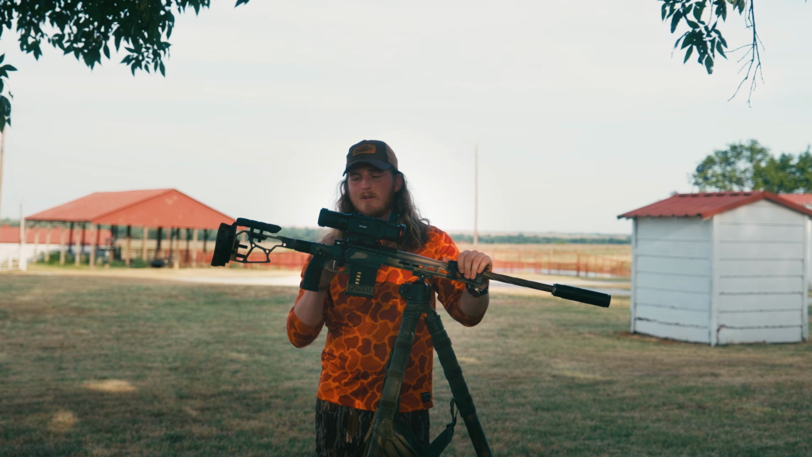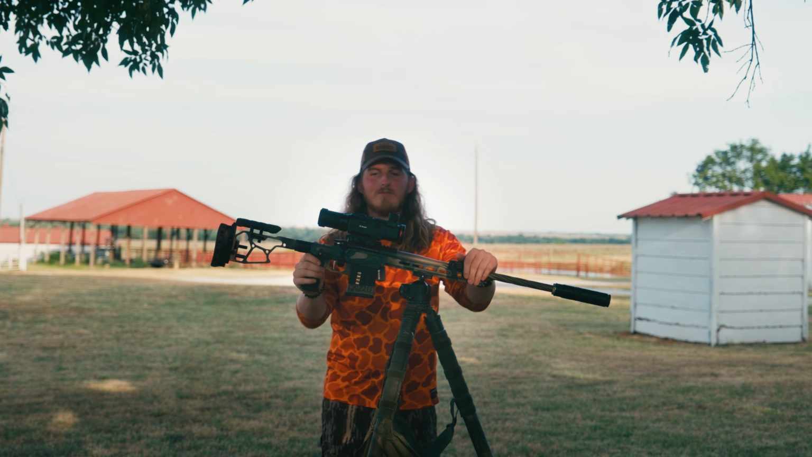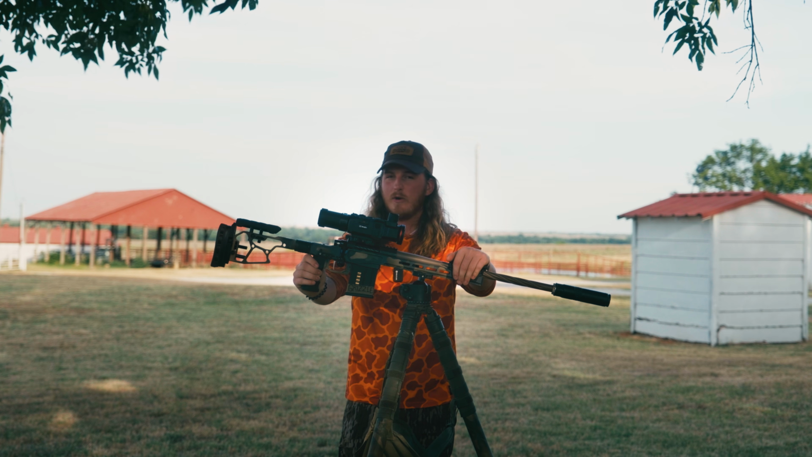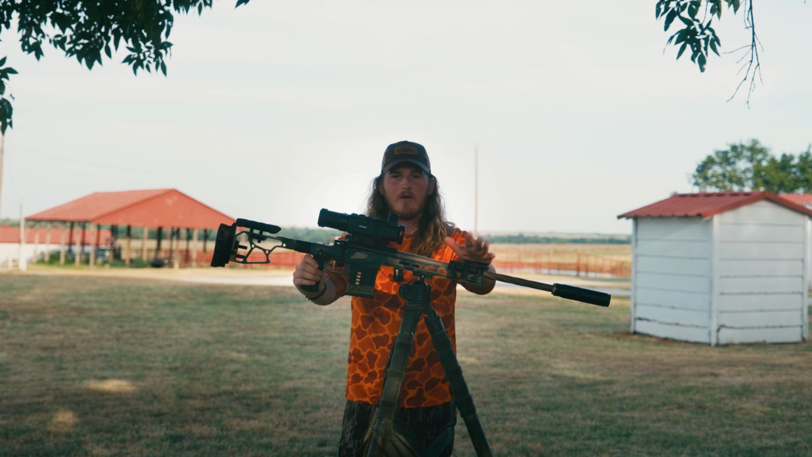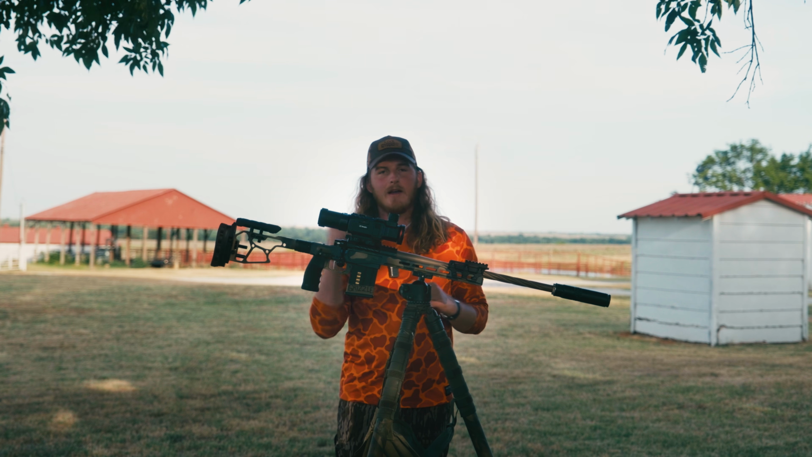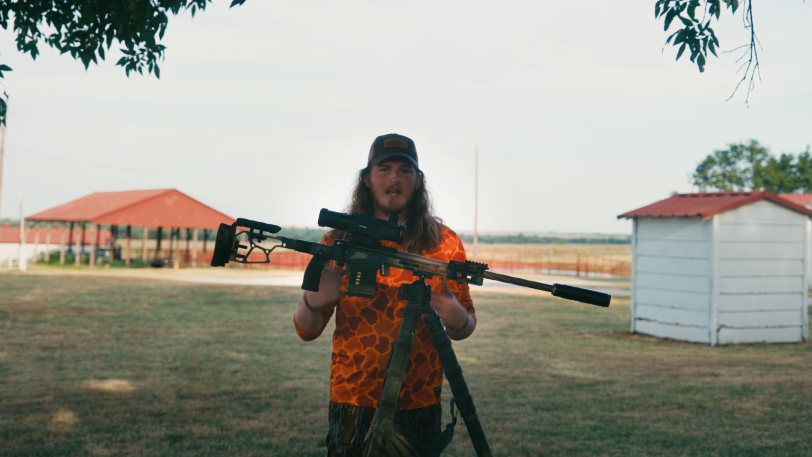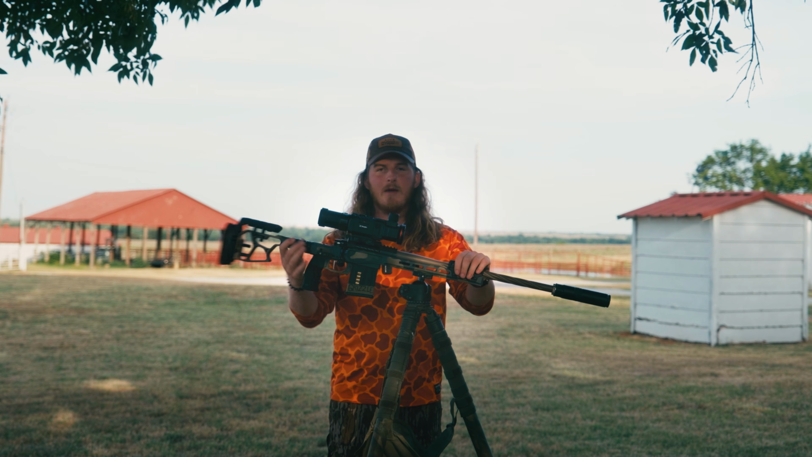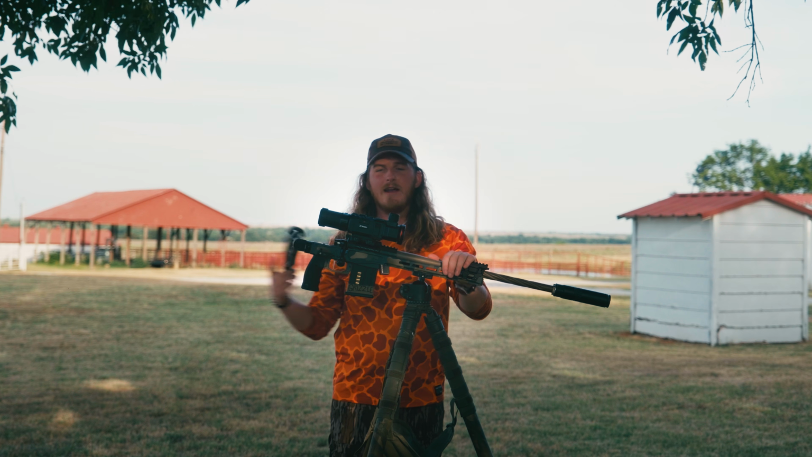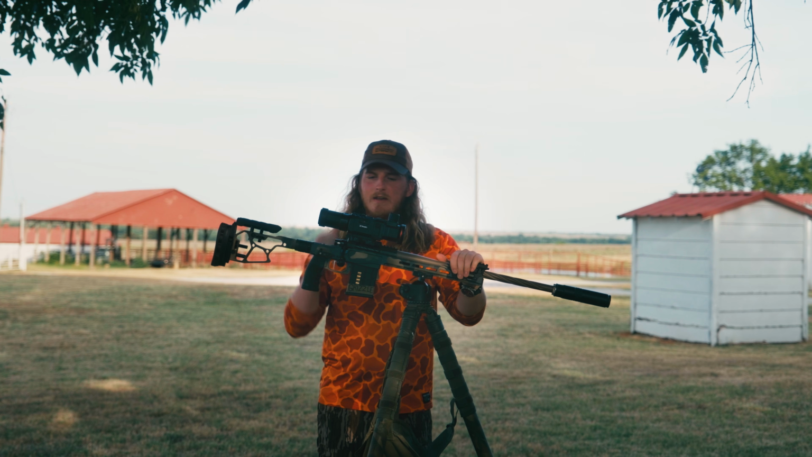I'll say, just a quick caveat, these folding chassis from XLR are a huge player, especially when working in and out of vehicles like we were. It's dark, it's crowded. I had camera gear, my rifle, tripod, backpack, magazines, ammo. I was in the back seat with two other guys who had the same thing: cameras, backpacks, guns. Being able to fold that stock and set the rifle between my legs made a huge difference. So I'm definitely a proponent of that.